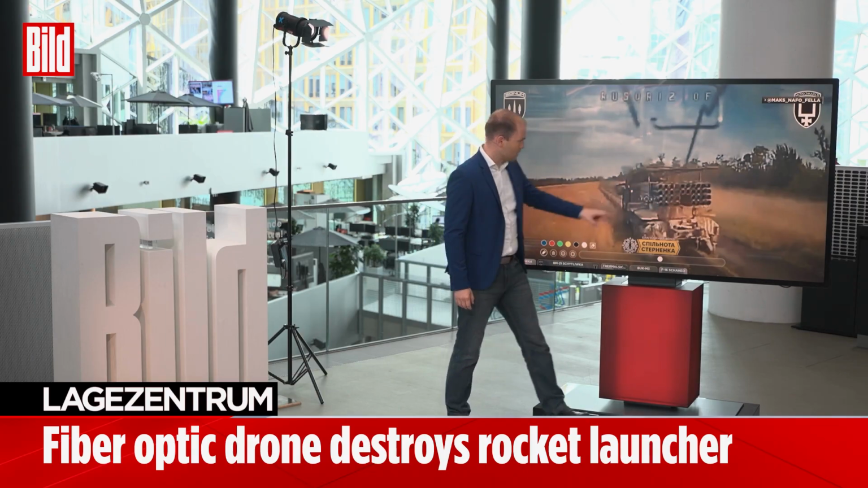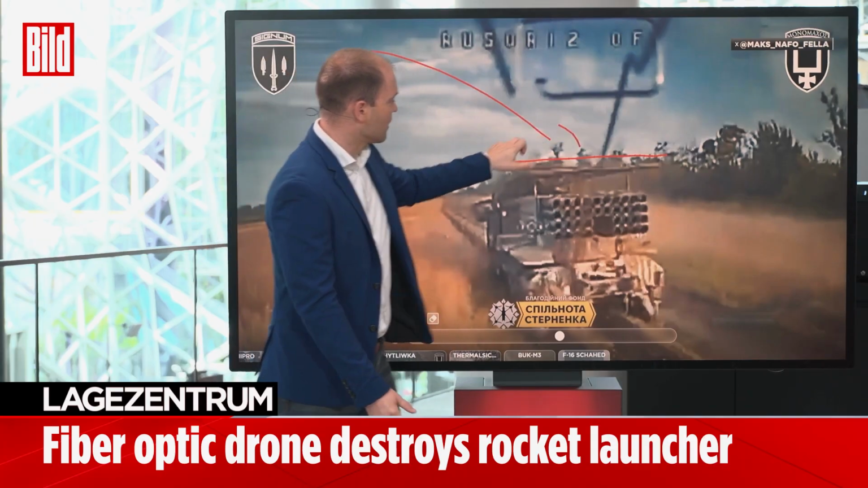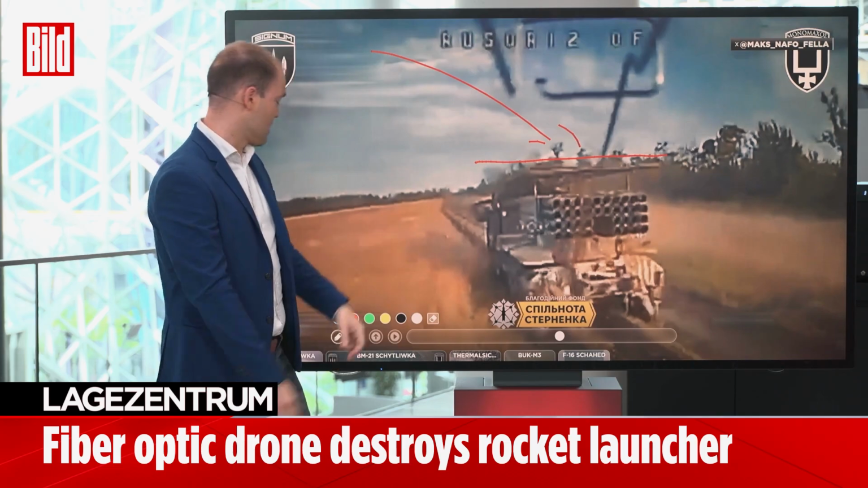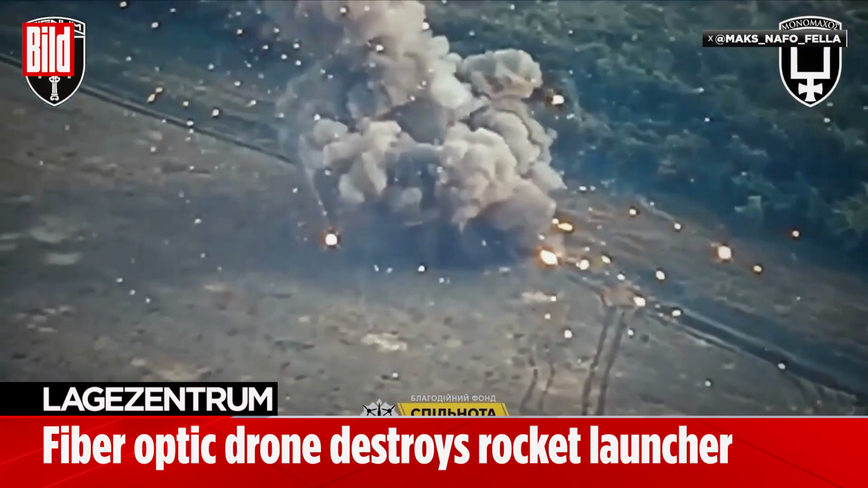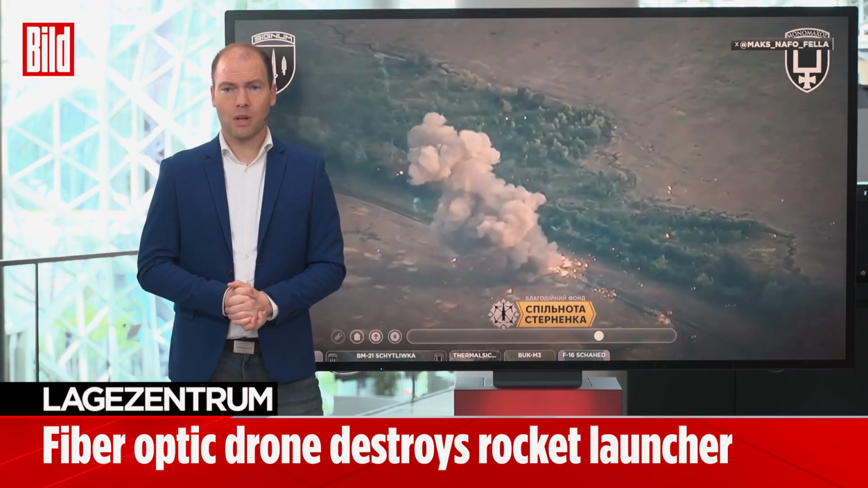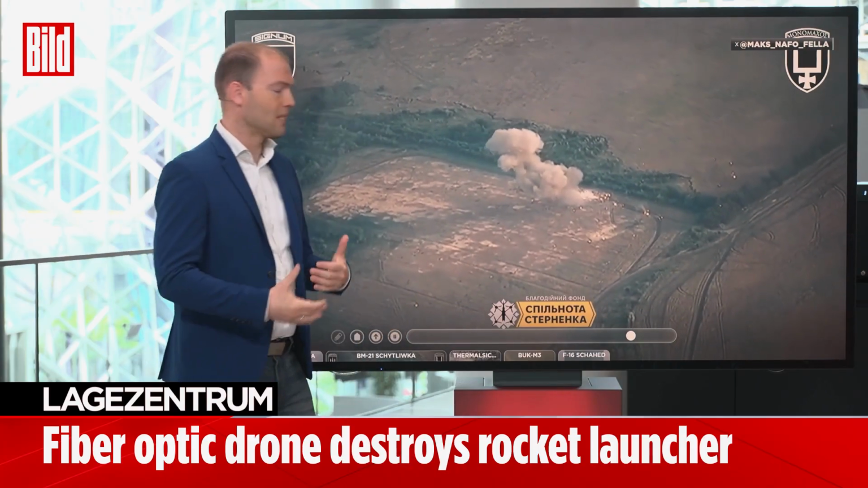Once again, the Russians are trying to protect themselves from drones, as we can see here above, but only from FPV radio-controlled or radio-guided drones, which essentially would attack from an angle above, so that they come very close to the ground. This drone here, however, is fiberglass guided and can therefore fly very low. And here we witness the massive explosion of this Grad launcher, ensuring it is completely unusable for the Russian army from this moment onward. This, as mentioned, is a novelty: for the first time Ukrainians are using fiber-guided drones against multiple rocket launchers.